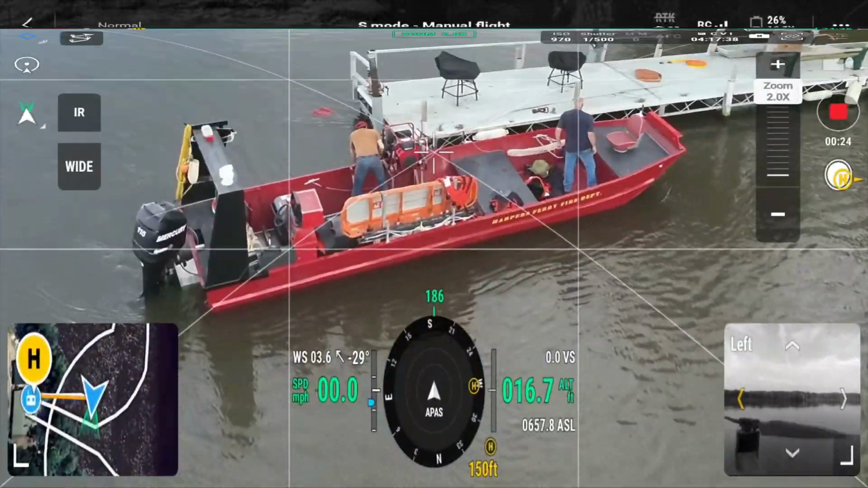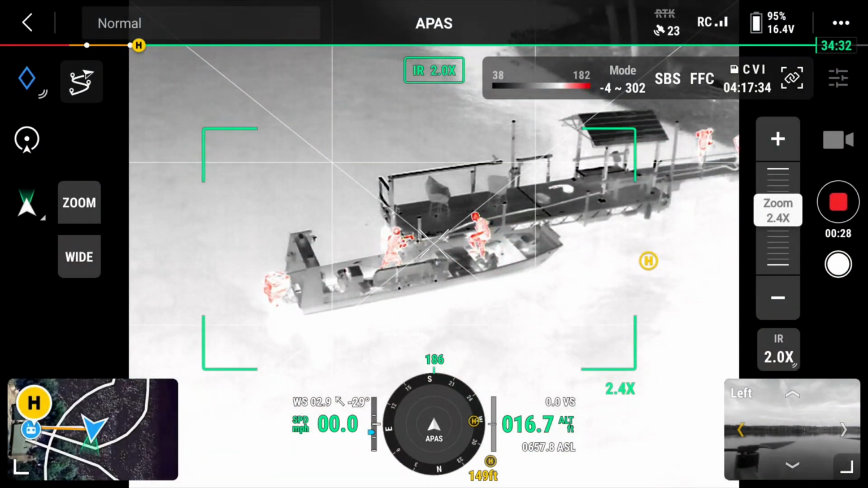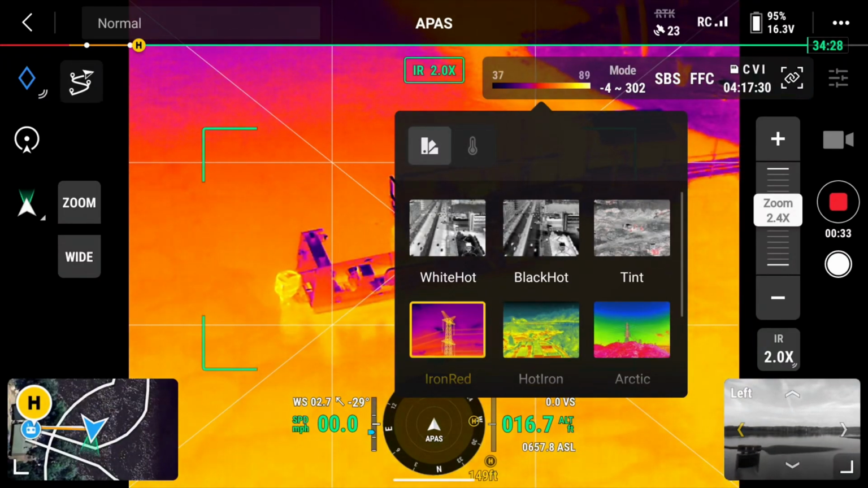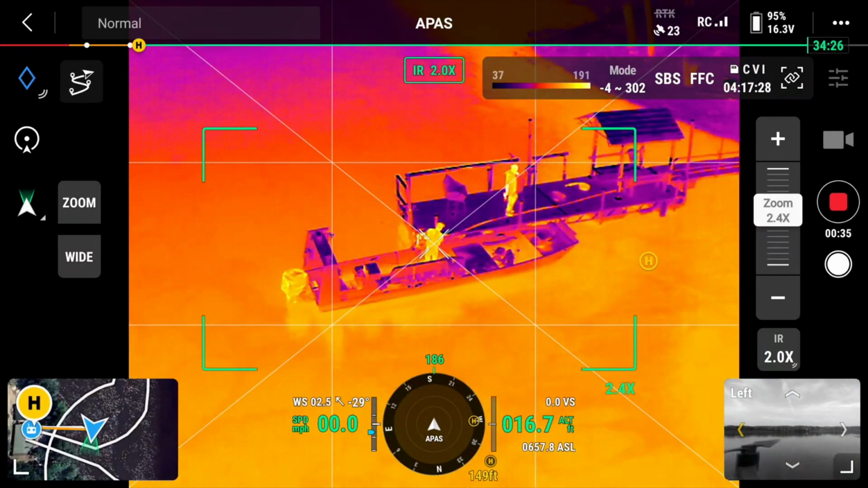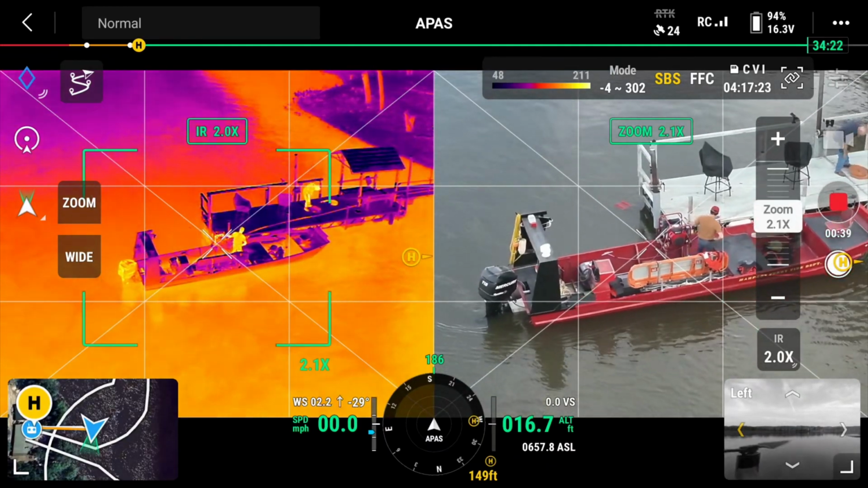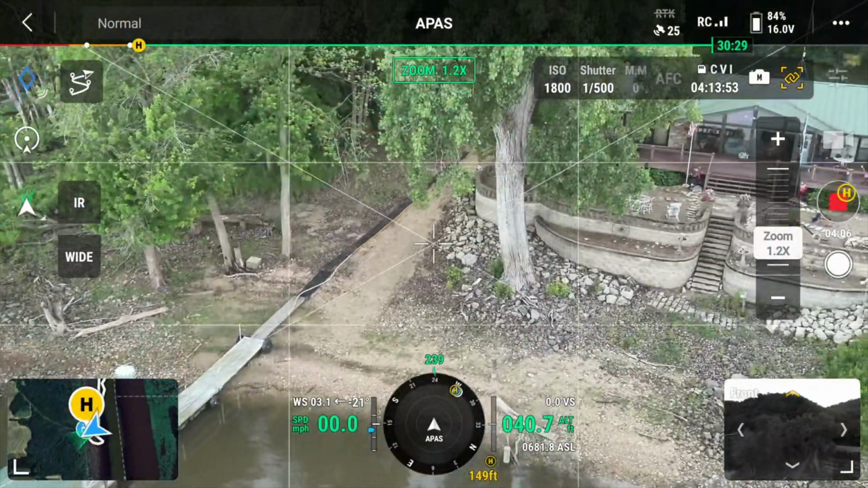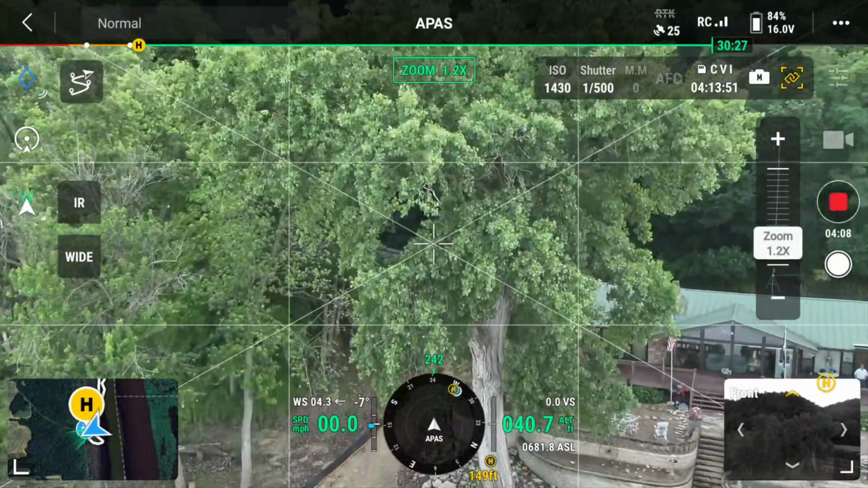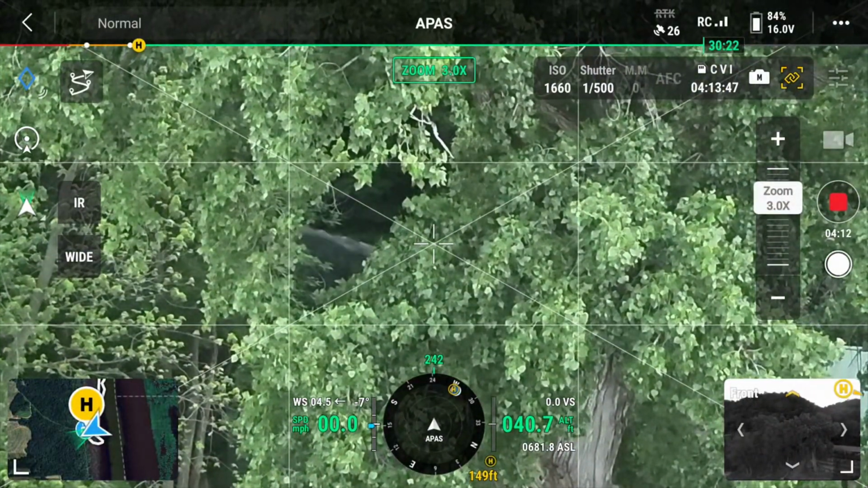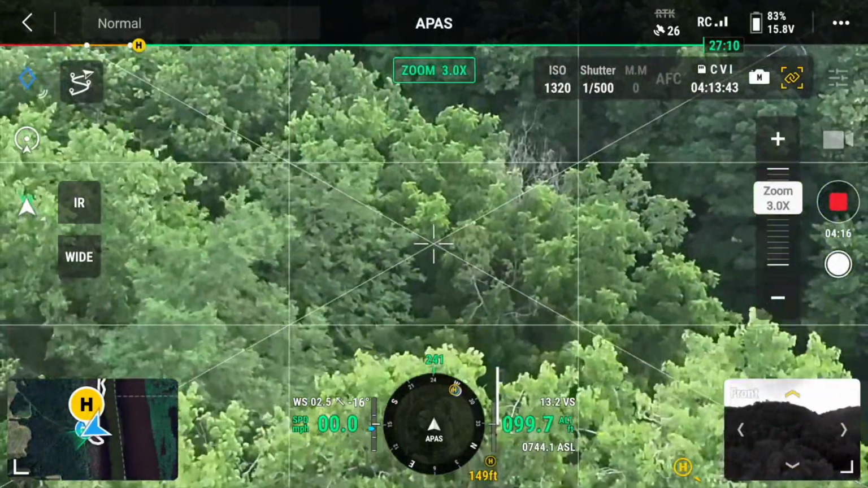And then if I want to go to infrared, so here I go side by side. I can see what they look like under infrared. I've got to do a calibration. Oh, there. See the water? So I'll just take it up here above the tree line. I can look down on them.